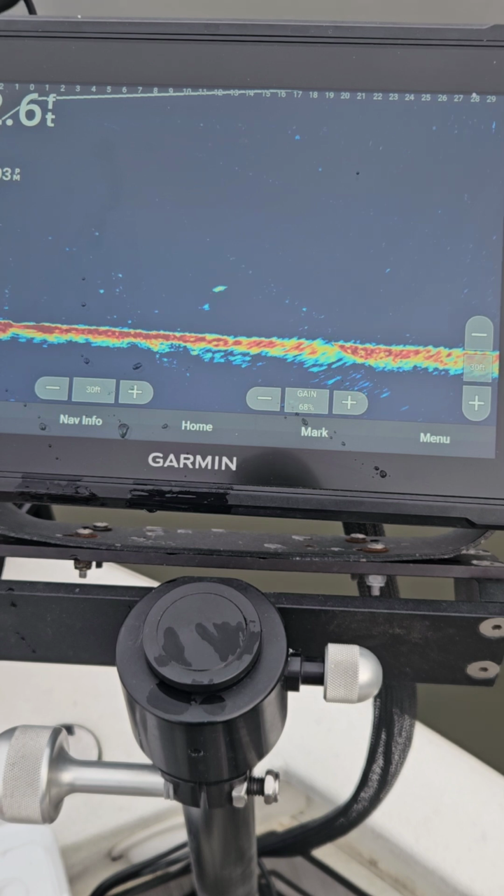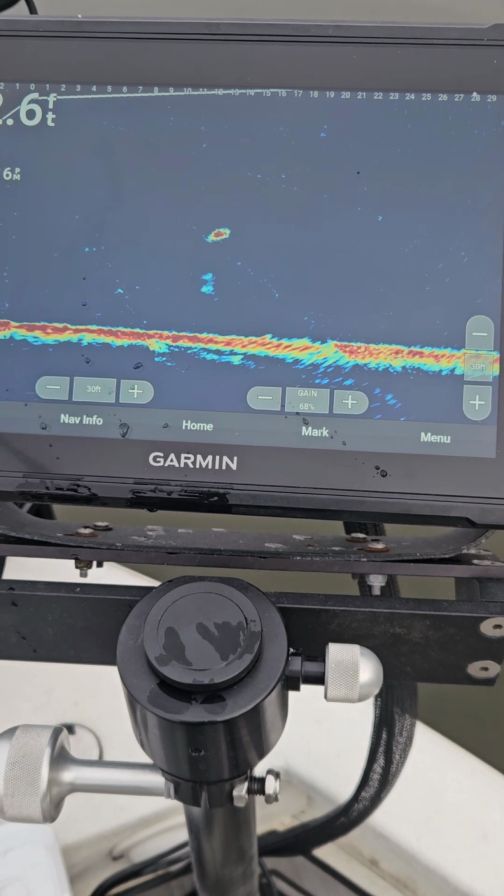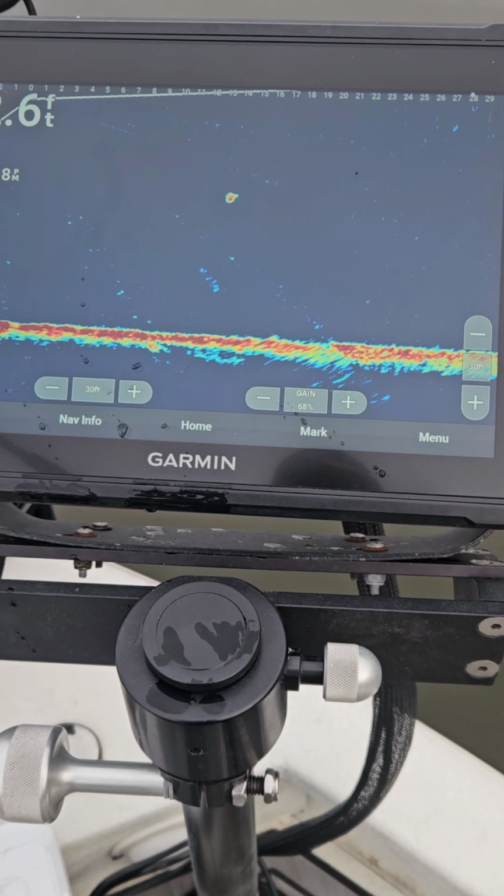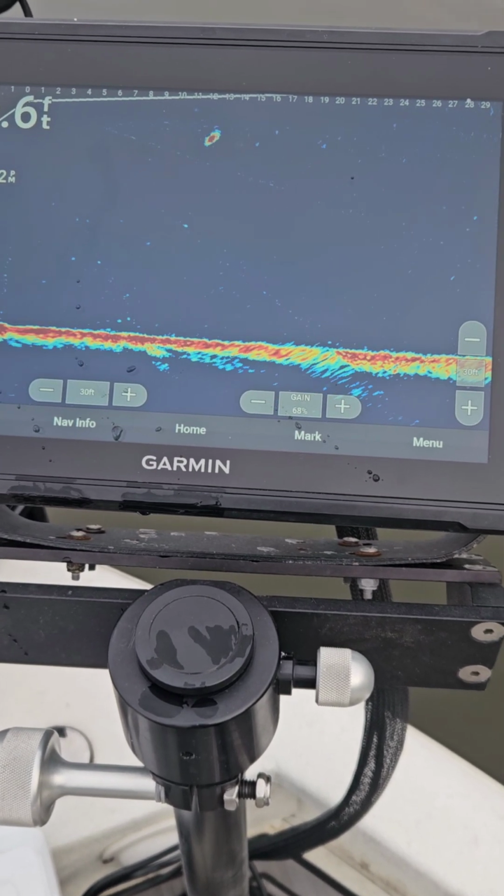If I go to my jig, and all of a sudden that fish return gets stronger and stronger, that means he's coming to it like it is right there. Doesn't mean that he doesn't see it. Now look how strong it is. There he is. He wanted it. There you go. Good fish. Another good fish. Another good fish.